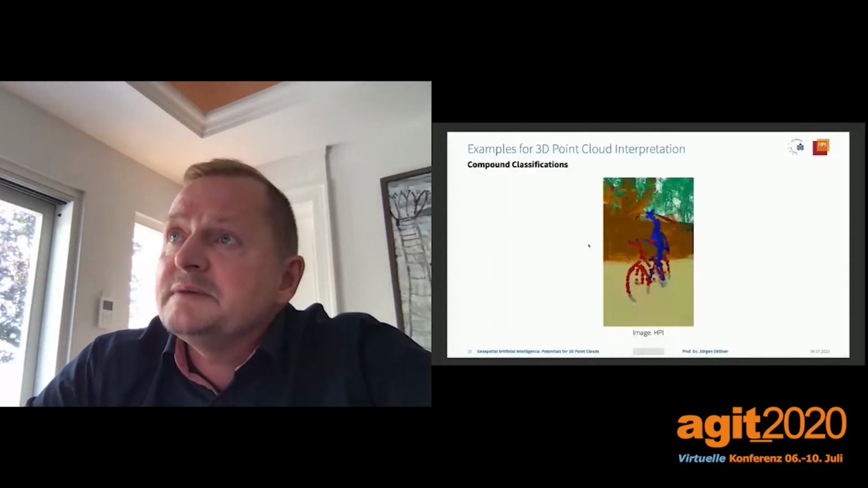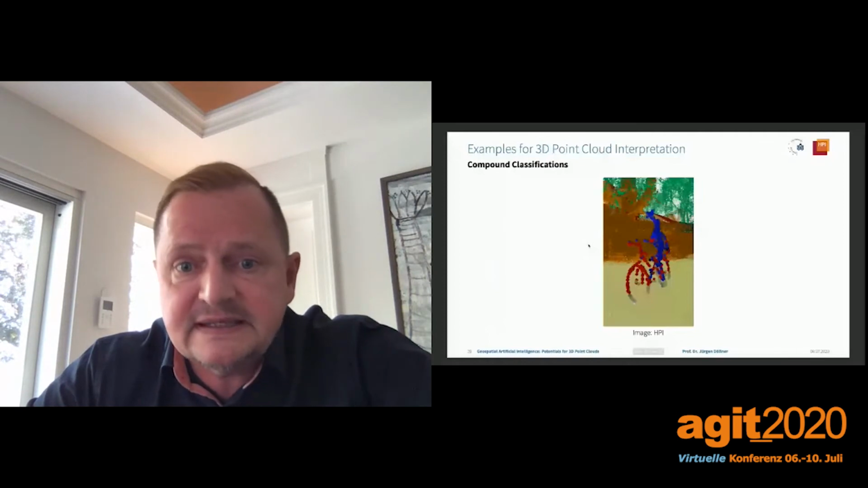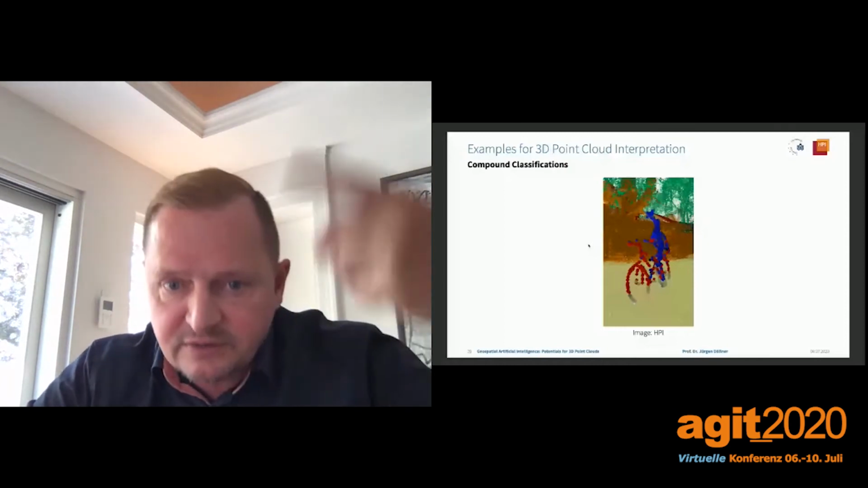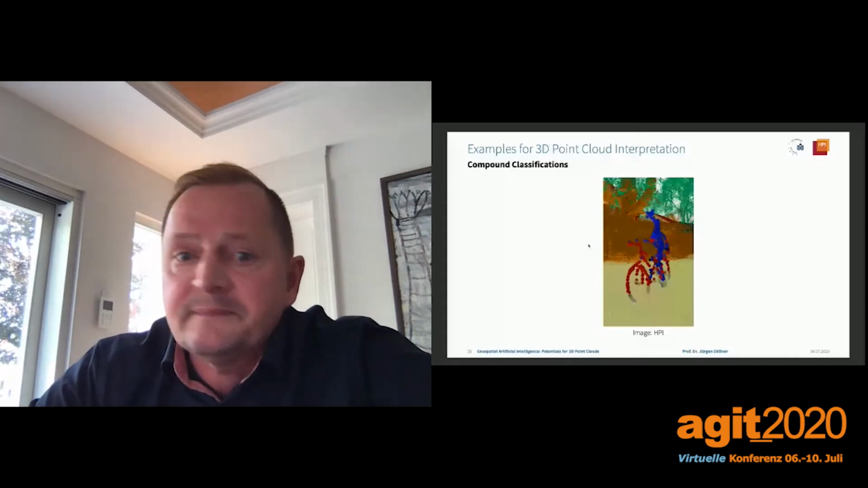We can even come up with component classifications. For example, if we detect persons and if we detect bicycles, and if they share the same space, we can conclude that this is a person riding a bicycle.